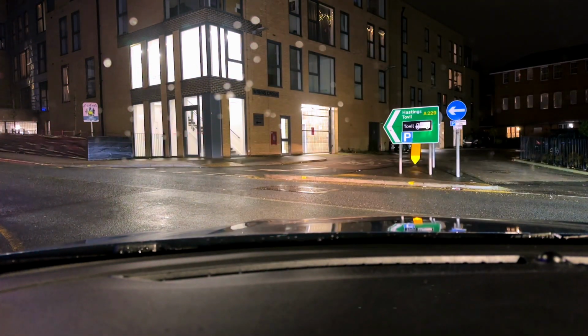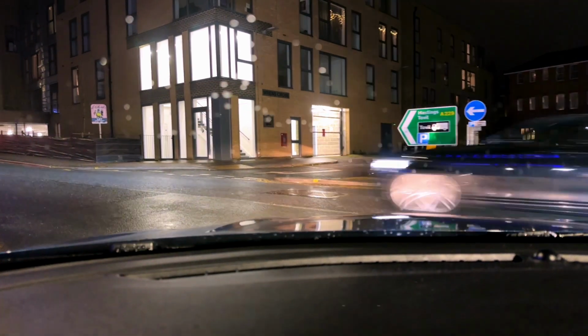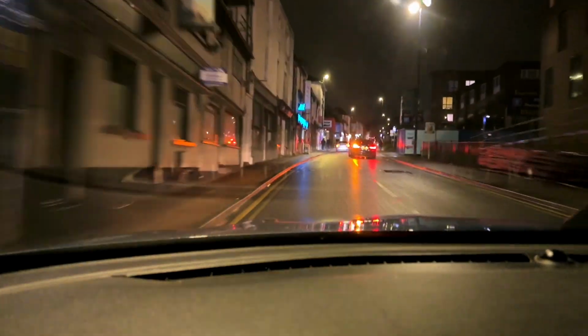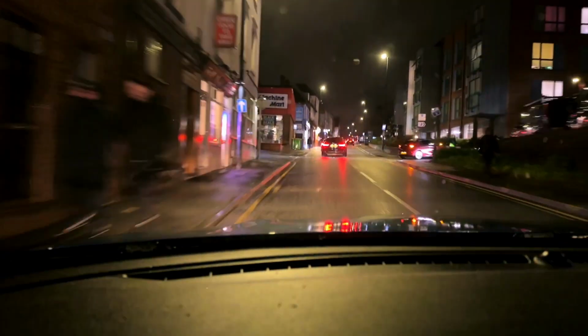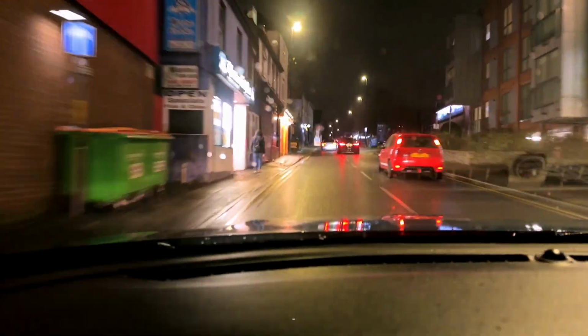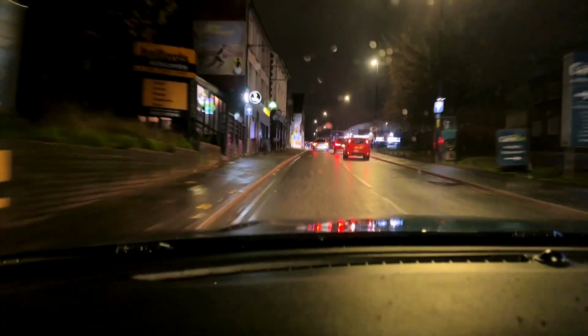So we're just going to hold here for a moment and we're happy. So we're going to take it now. Off we go. And we've got a vehicle coming up behind us. Let's accelerate up. We've got a vehicle changing lanes now, and we've got a vehicle turning right. We've got another vehicle coming from the right. And we've got a vehicle coming up quite quickly on us, way too fast for my liking in this weather conditions.